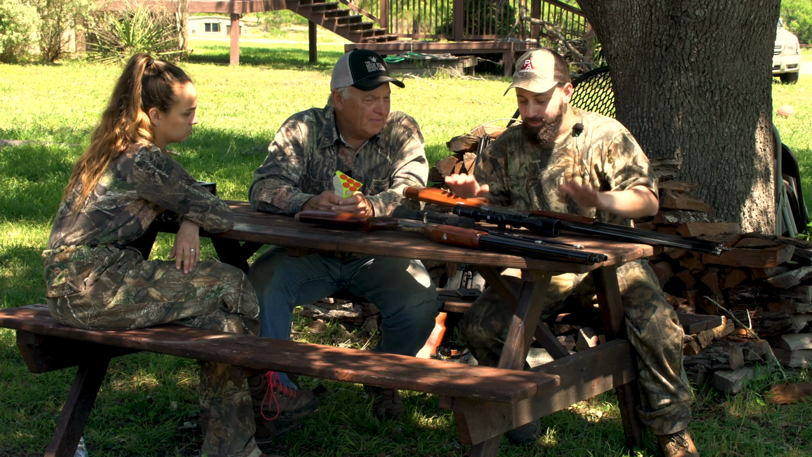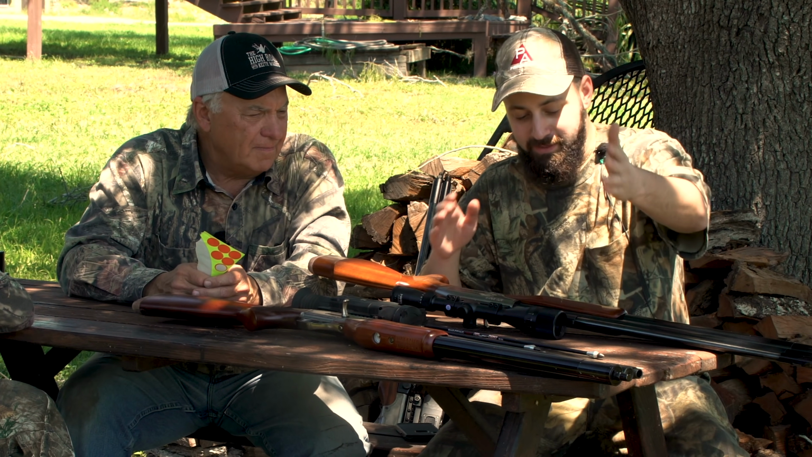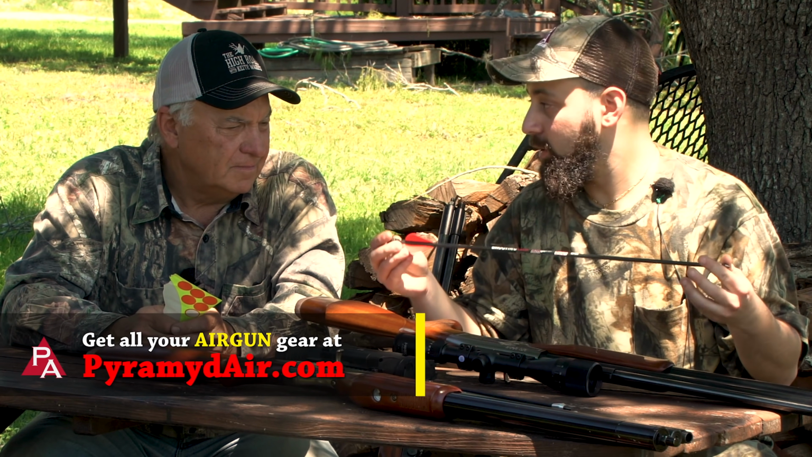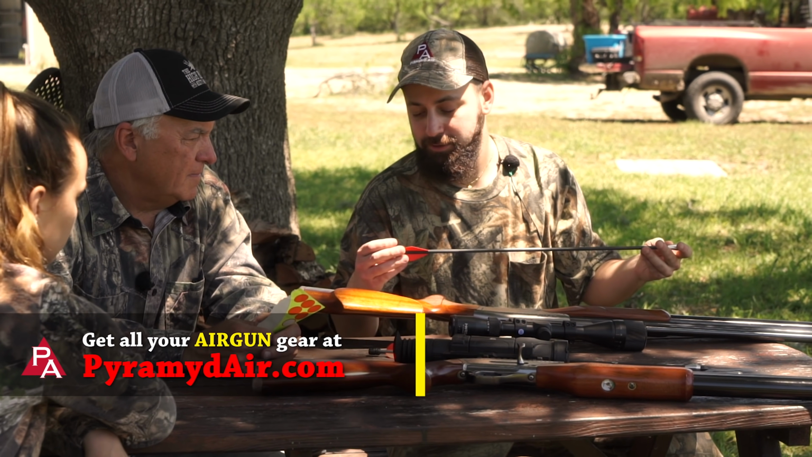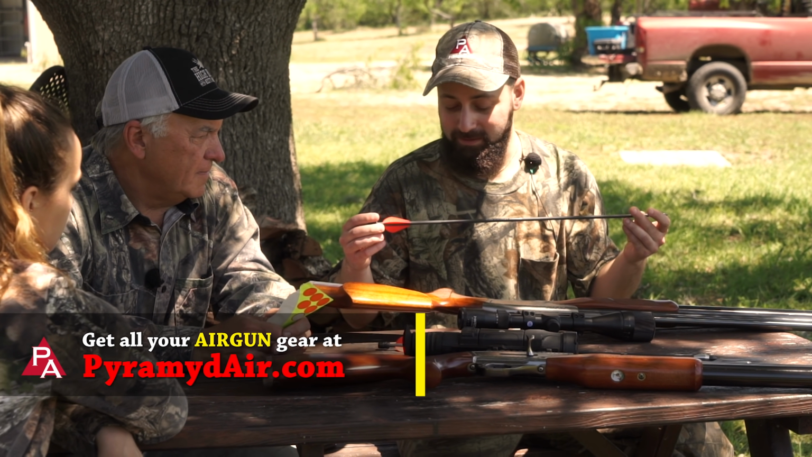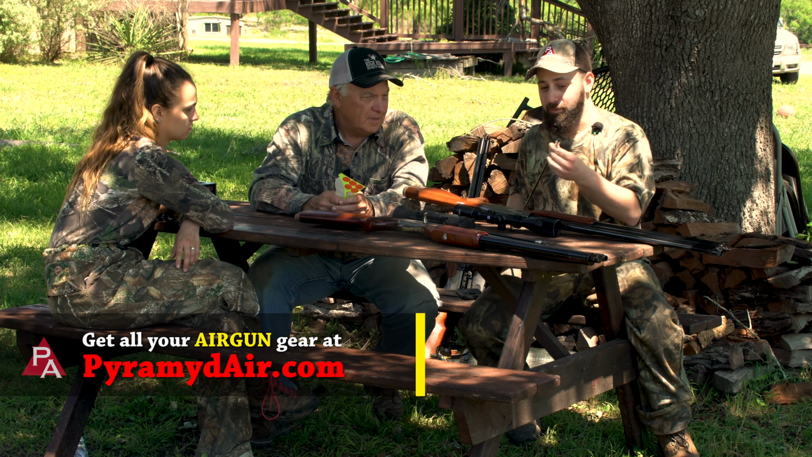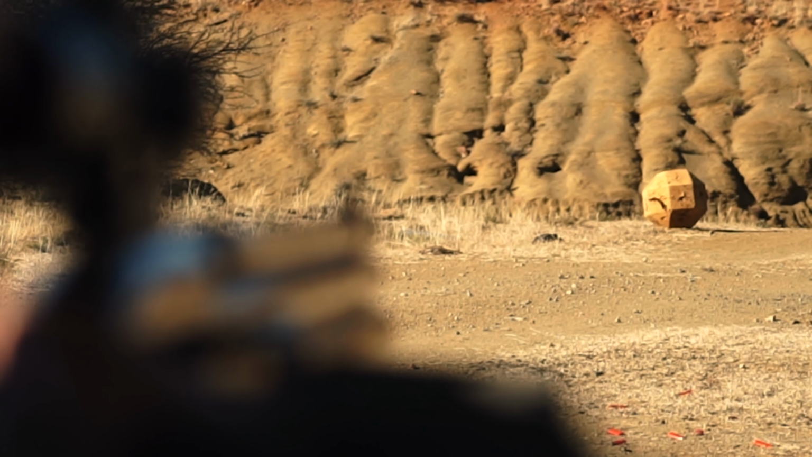So today we're using the Dragon Claw, which is a 50 caliber. And yes, you heard that right, 50 caliber. And we're going to be shooting the air bolts out of them, which is an arrow projectile that you load from the muzzle into the gun. Shoots about 500 feet per second. And this is a 430 grain arrow or bolt. So you throw a broadhead on that and it's faster than just about anything out there. Let's go ahead and load it up and take a shot.